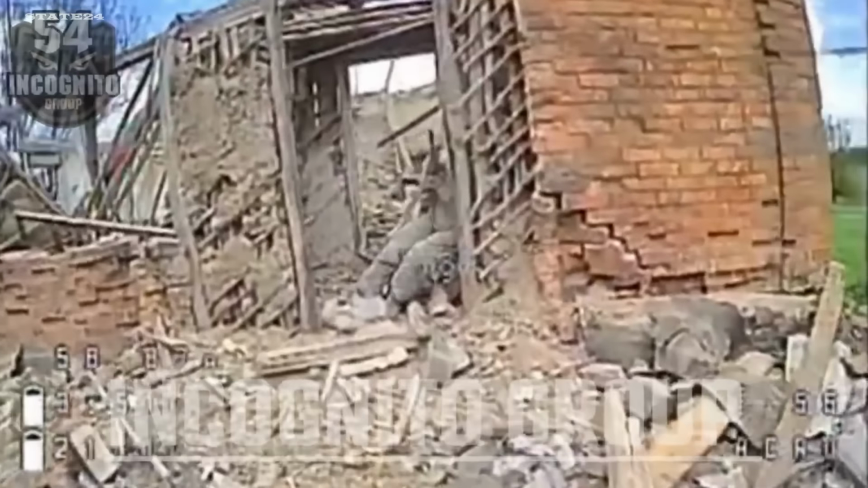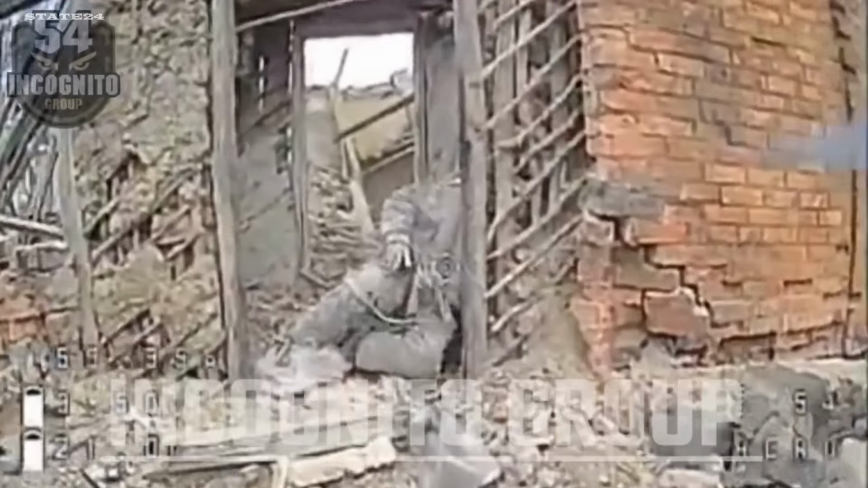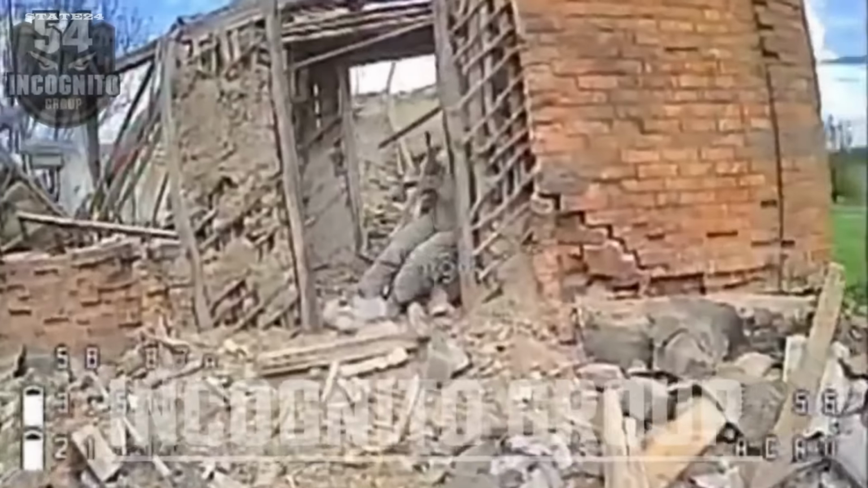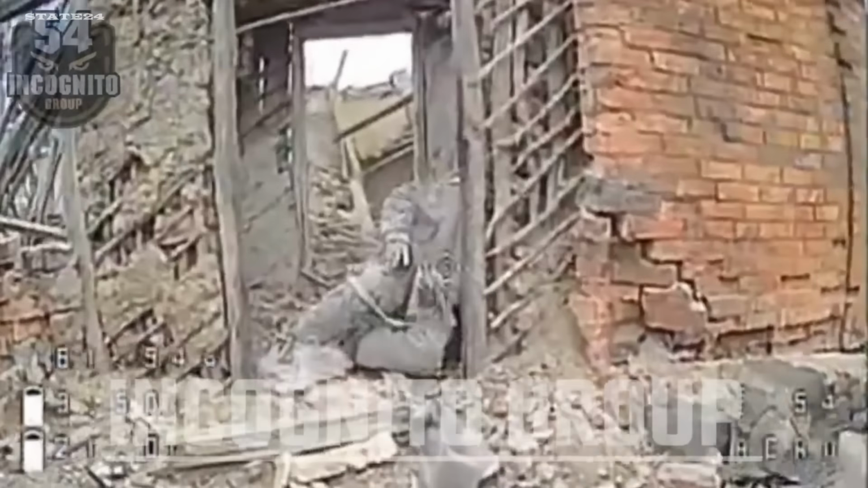The drone keeps closing in. He never fires a single shot. This is what untrained looks like under pressure. A soldier who was sent to the front without the muscle memory to handle his own weapon when it mattered most.